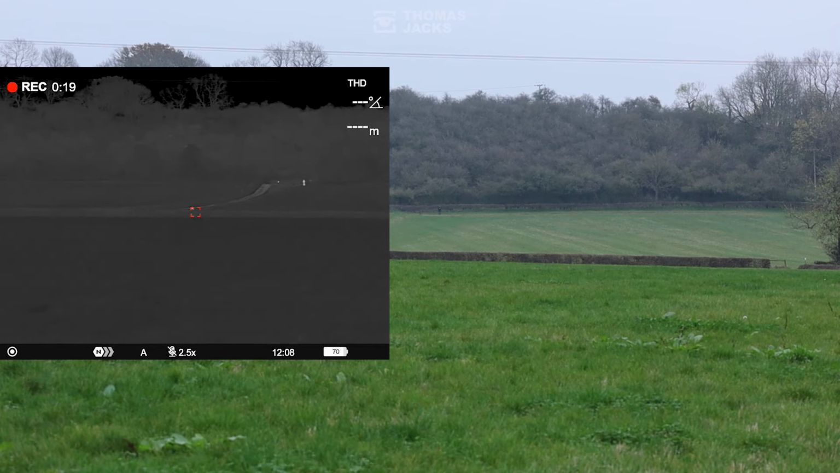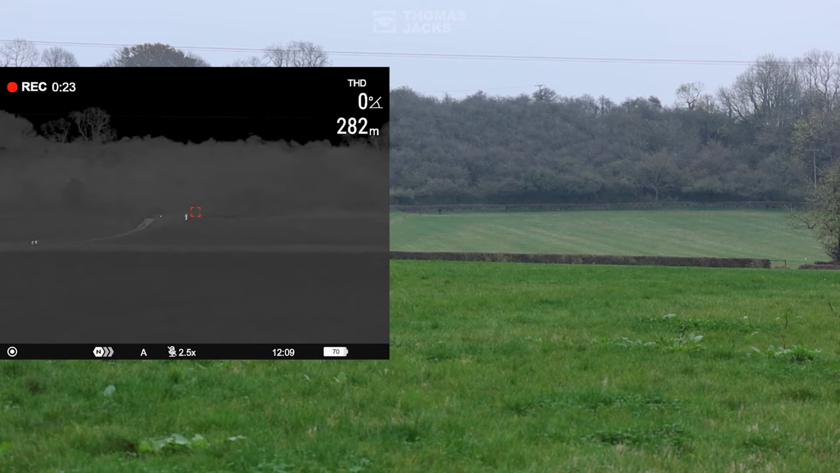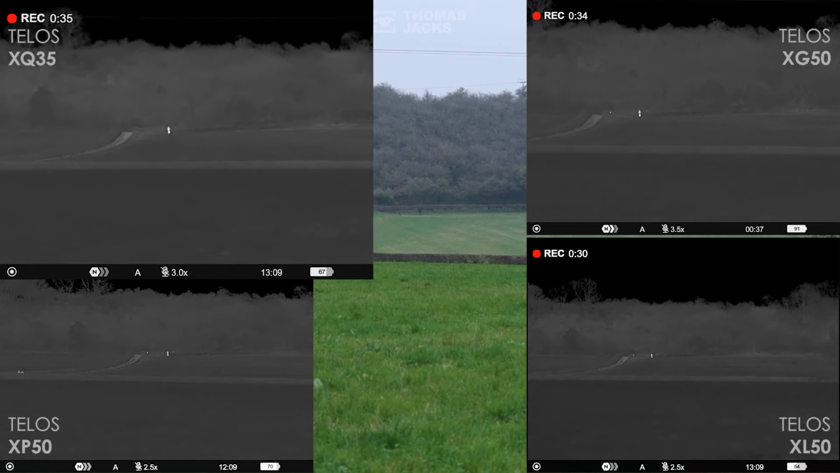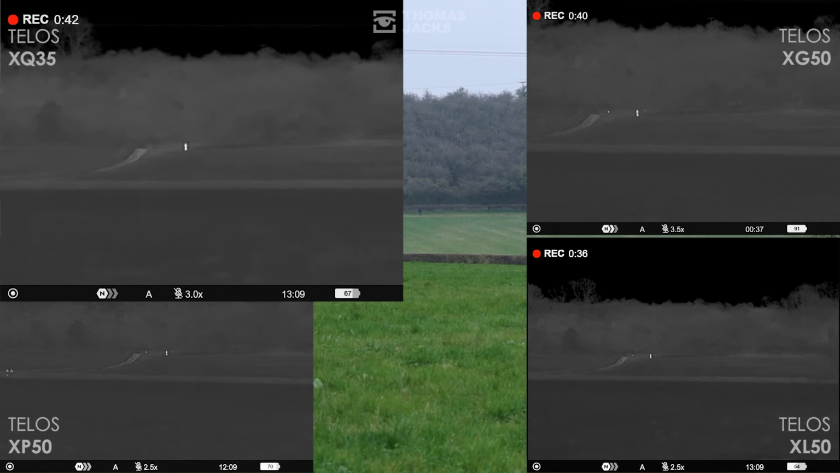And to see how simple and accurate the laser rangefinder is, the edge of the field and the dog walker are at 282 meters. We're filming with all 4 Teloses simultaneously. First up, let's see the Telos XQ35 in a bit more detail. We can see Evan and the bottle of water. No problem, and its native 2.5 mag.